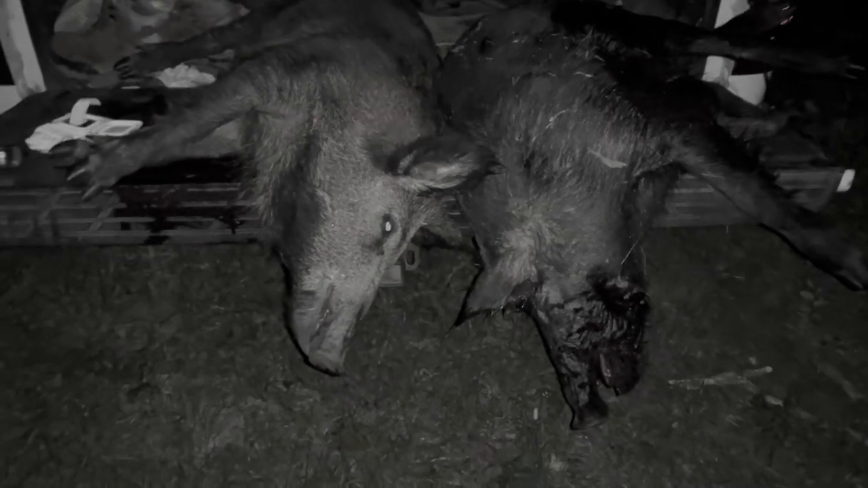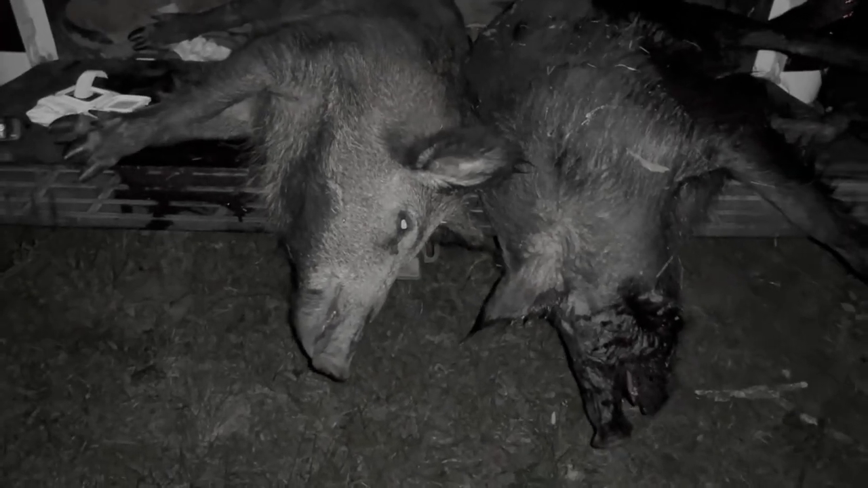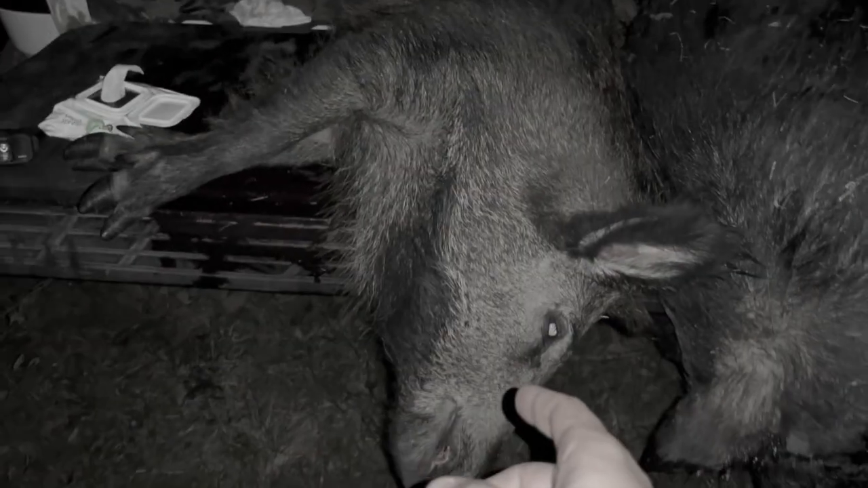And then I probably got like 10 yards away, not realizing just how close I was. And I was trying to wait till they lined up, and I never did. And then the first pig raised his head, so I went ahead and shot him. That's this guy right here. Just one shot to the dome, and he was done. And then this is the second guy.